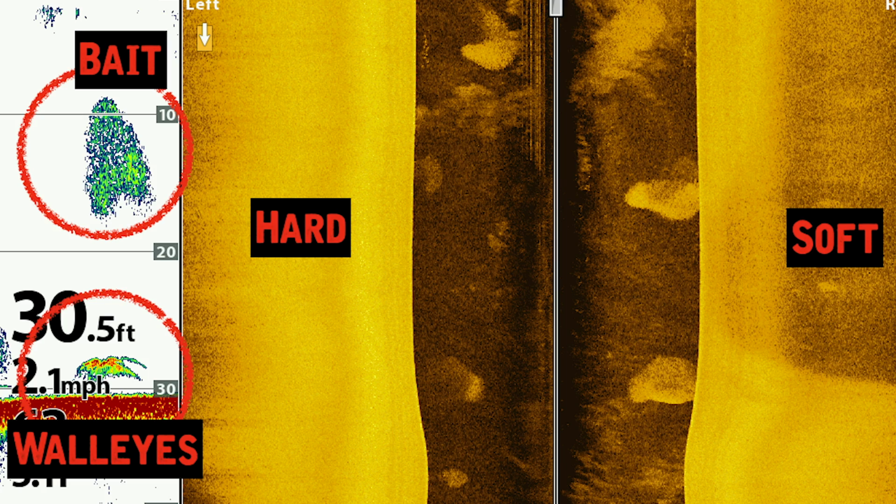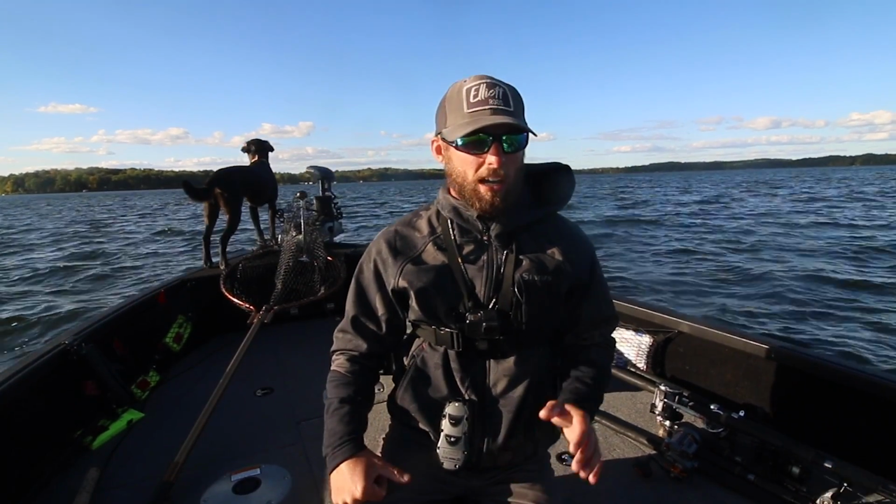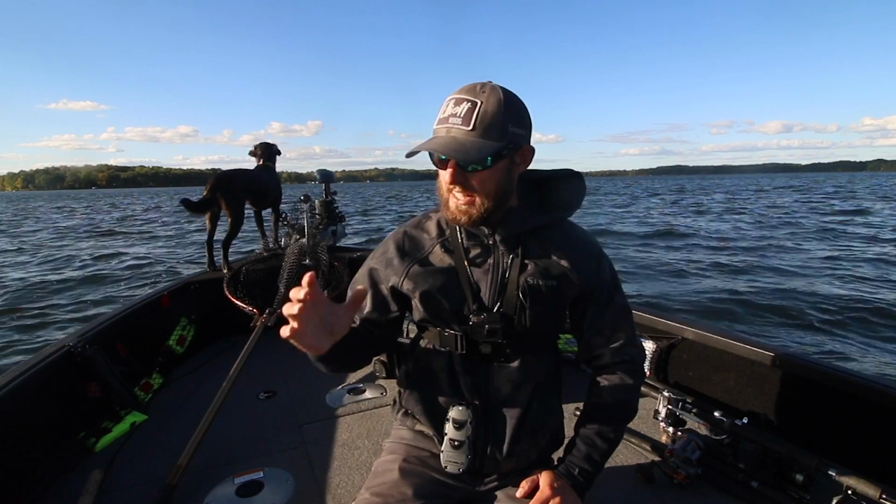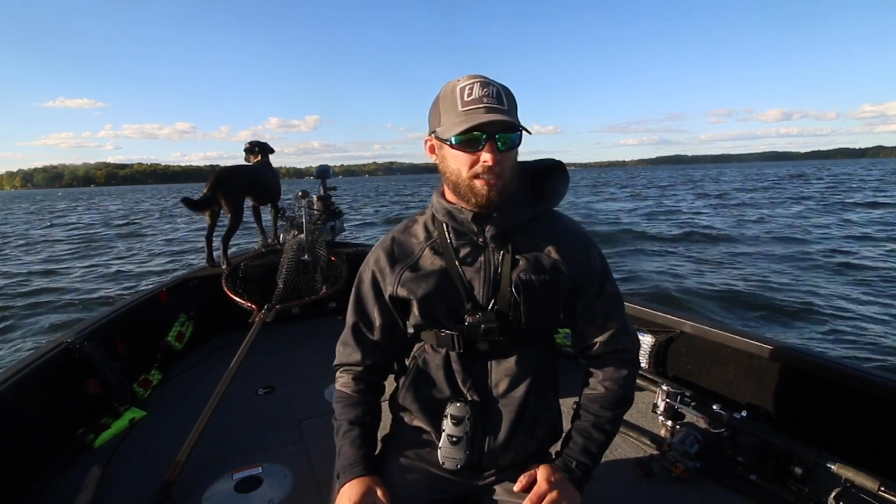So here's a screenshot right here. I got some fish on sonar, and then if you look at my side imaging here, you can see that defined soft bottom, you can see the very defined hard bottom, and those fish are very close to that transition. And like I was talking about bait fish, a lot of times bait fish use this hard to soft bottom transition, and that's what these big clouds are up here. These big clouds are definitely some kind of bait, whether that's small shiners or perch or whatever it is, but it's definitely something real small that's relating to that break. And that's a screenshot that you see a lot when you're working this kind of pattern.